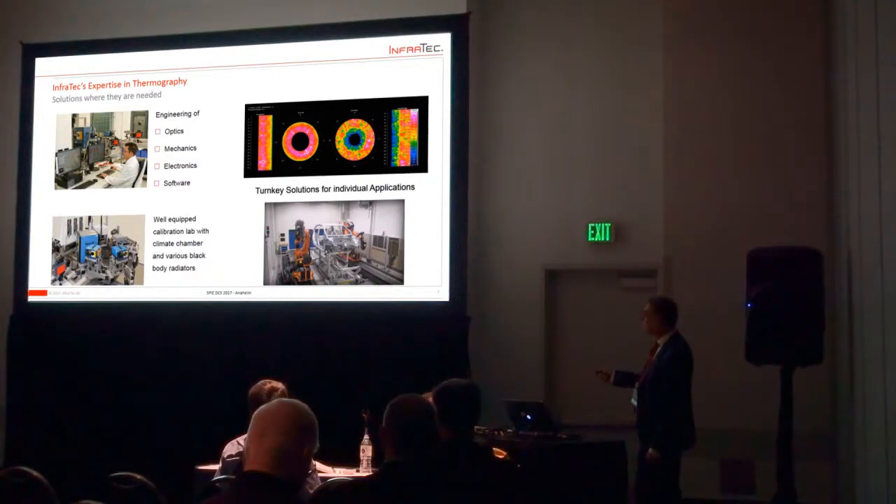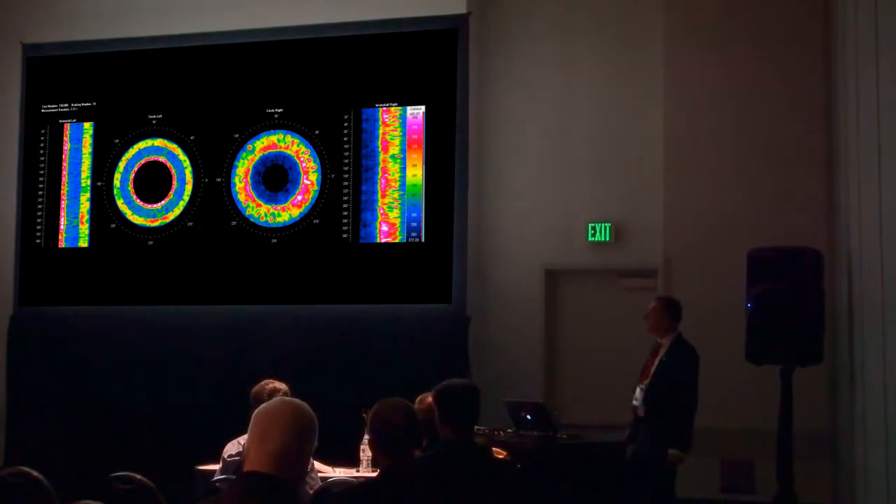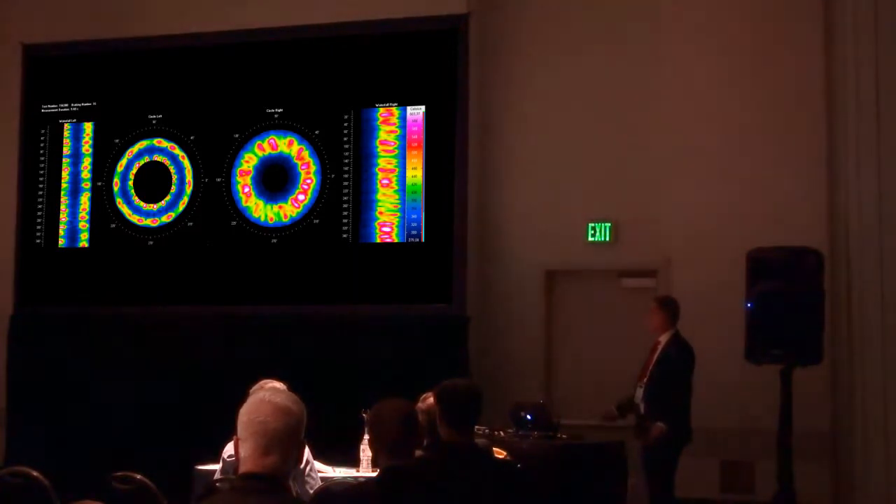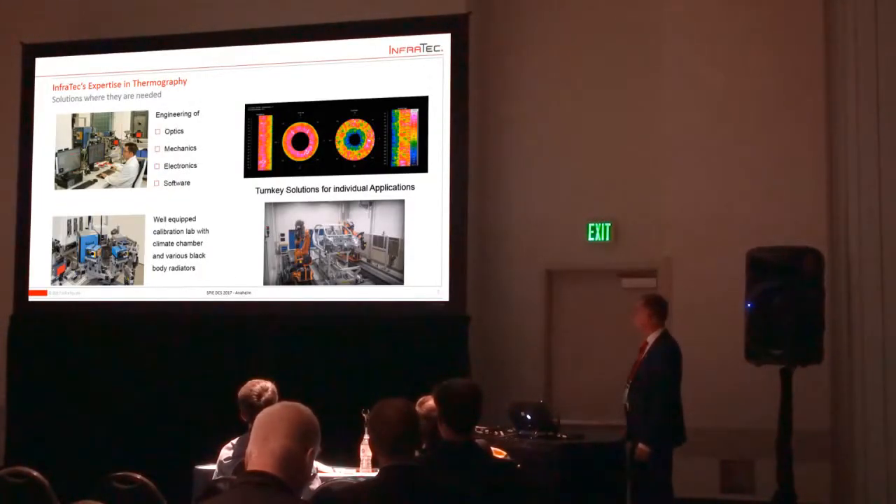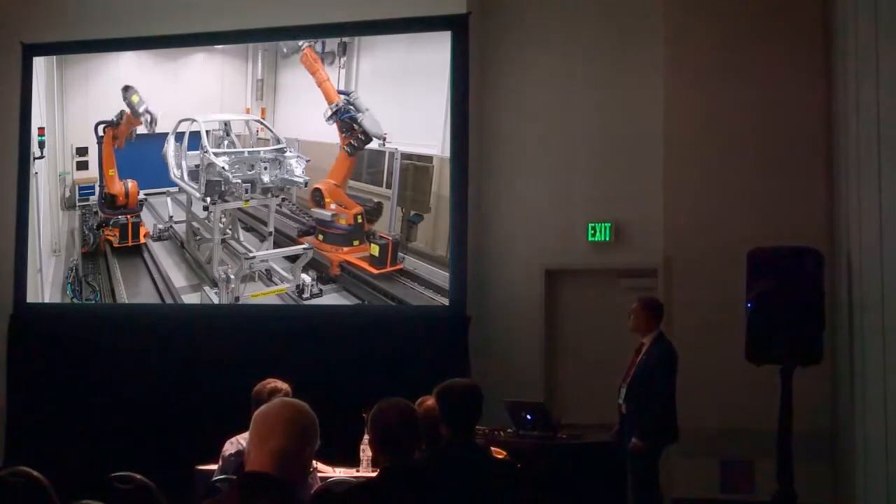We are doing the engineering of our cooled cameras completely on our own. We do the optics, mechanics, electronics, and software in-house. We have a well-equipped calibration lab with a climate chamber, or whatever you need to do the correct calibration. But we also have turnkey solutions, for example, fully equipped, ready-to-use brake analysis systems. This is a brake disc from both sides, simultaneously recorded with infrared, and you can see that left and right it's not the same temperature distribution, and it's sometimes very interesting for the producers.